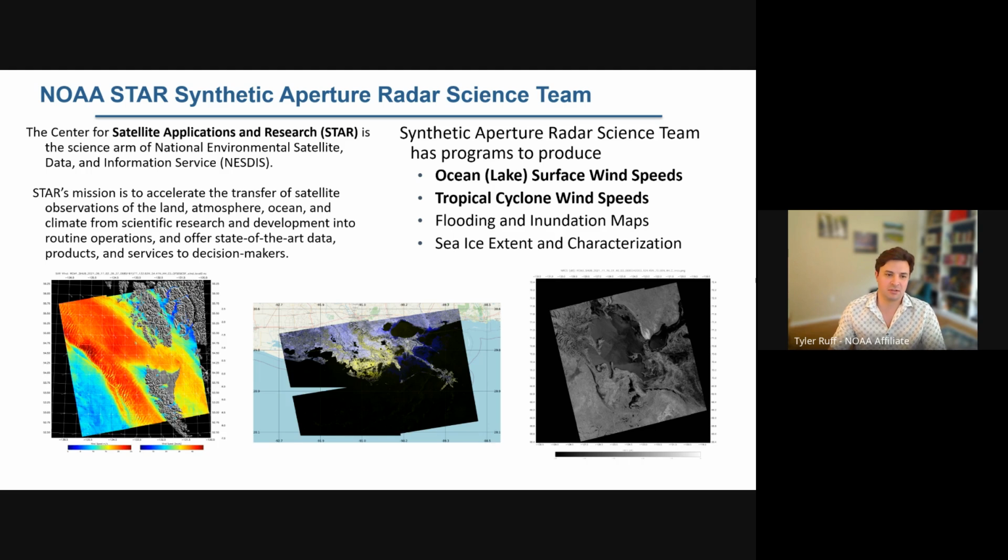You can see an example of that in the bottom left image. You'll see a lot more of those in this presentation. But I also wanted to mention we have many other products that we produce, including flooding and inundation maps, such as in the center image, and sea ice extent and characterization in the bottom right image.